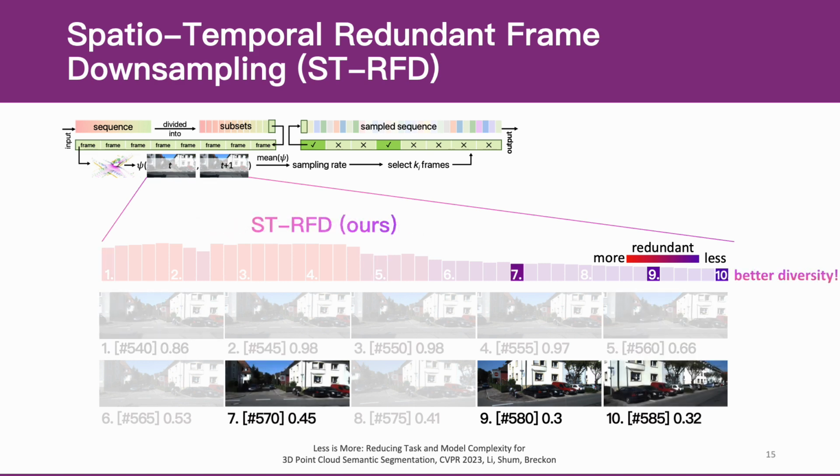Our ST-RFD strategy measures the spatio-temporal redundancy by the overlap within time continuous LiDAR frames. If the spatial overlap among some continuous frames is high due to the redundancy, multiple representative frames can be subsampled for training. It can thus significantly reduce both training dataset size and redundant training computation.